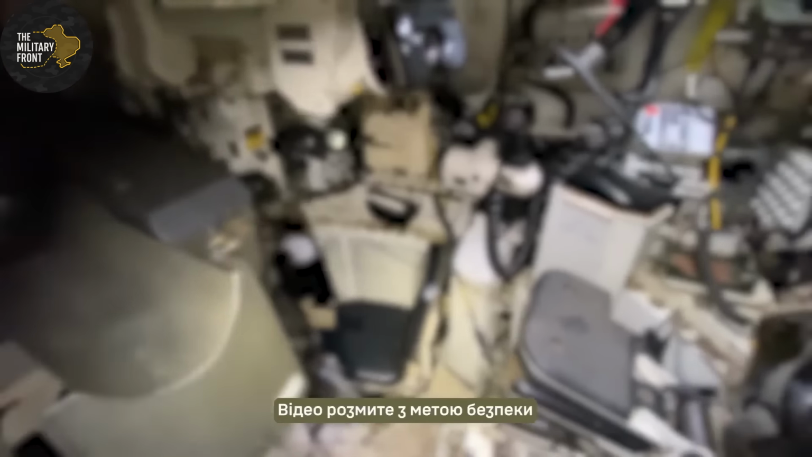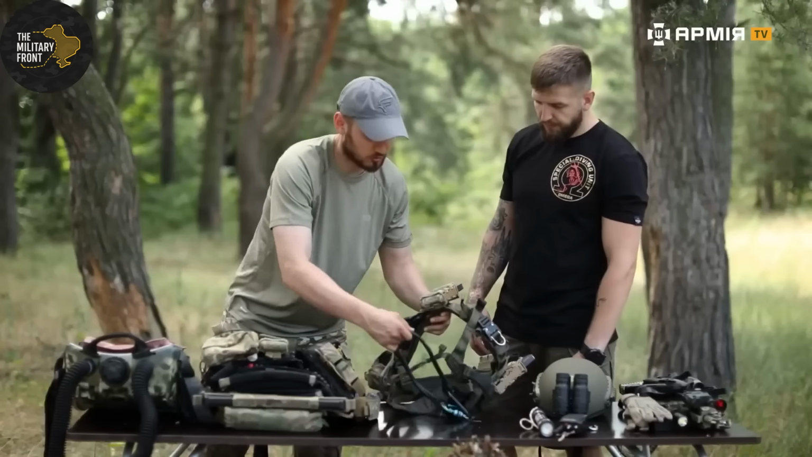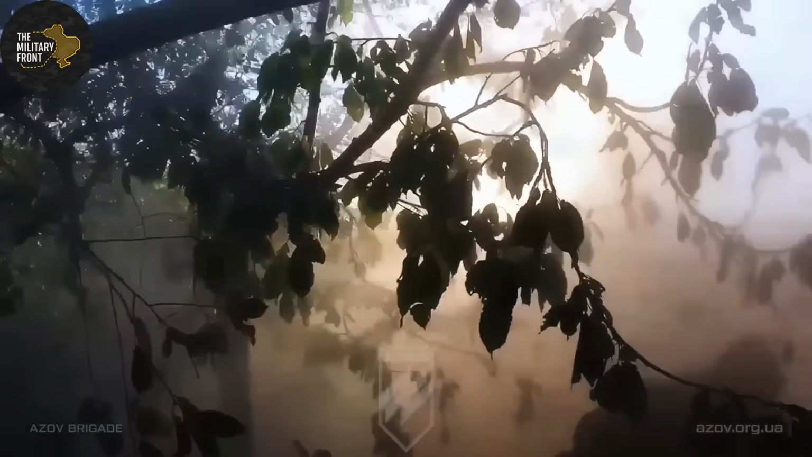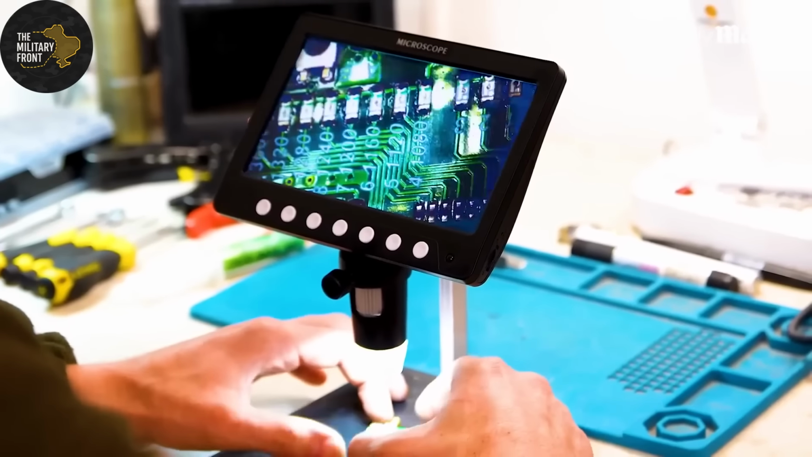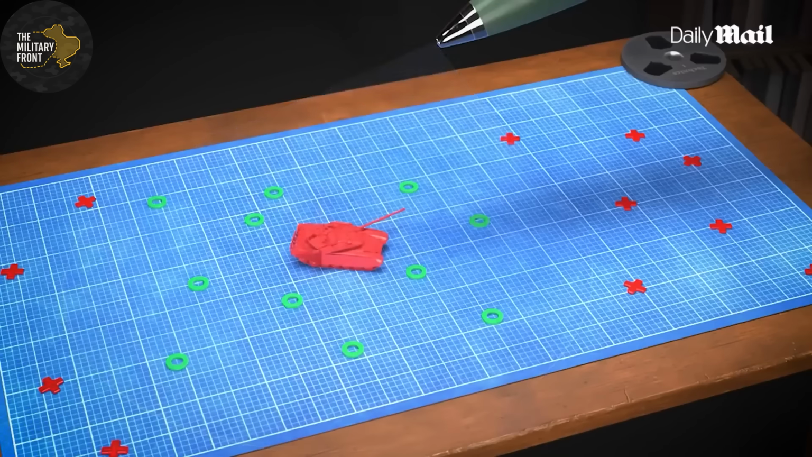Let's analyze the tactical advantages of FPV drones compared to traditional methods of engaging enemy infantry at night. Artillery requires precise coordinates transmitted from observers. It expends 10 to 20 shells per target on average. The enemy hears the firing and has 30 to 60 seconds to take cover before impact.